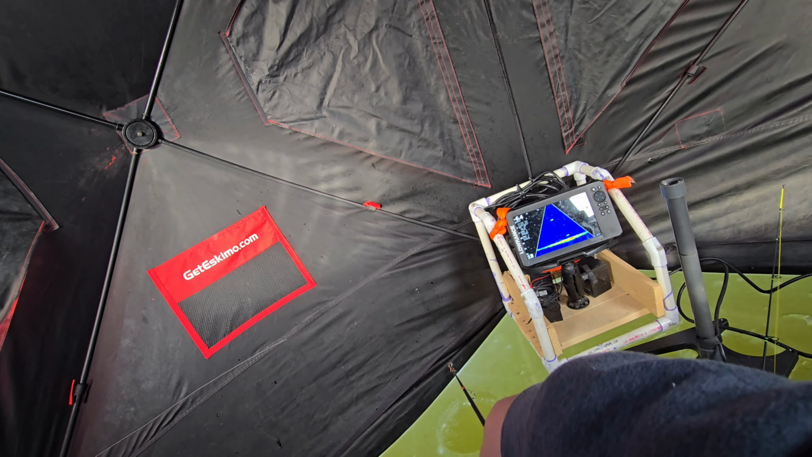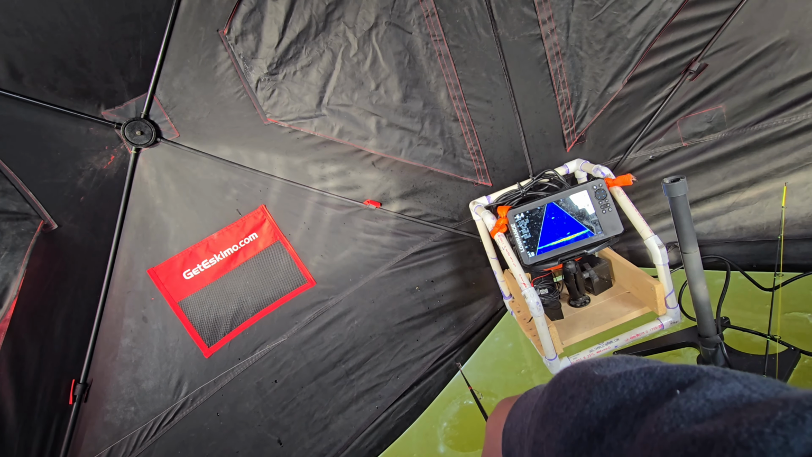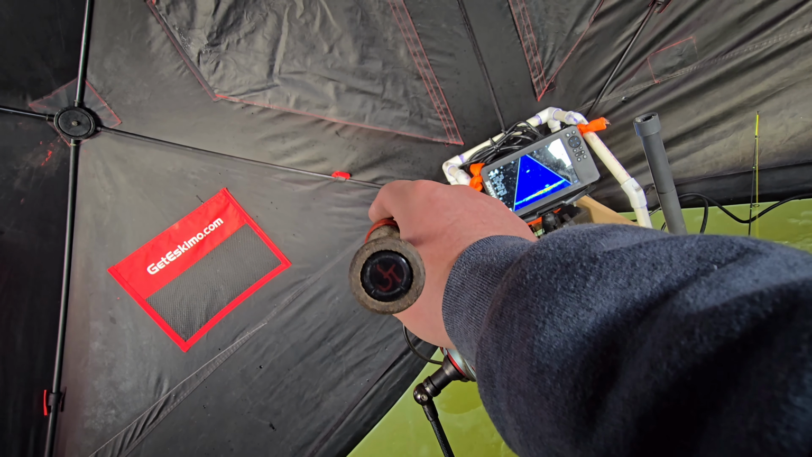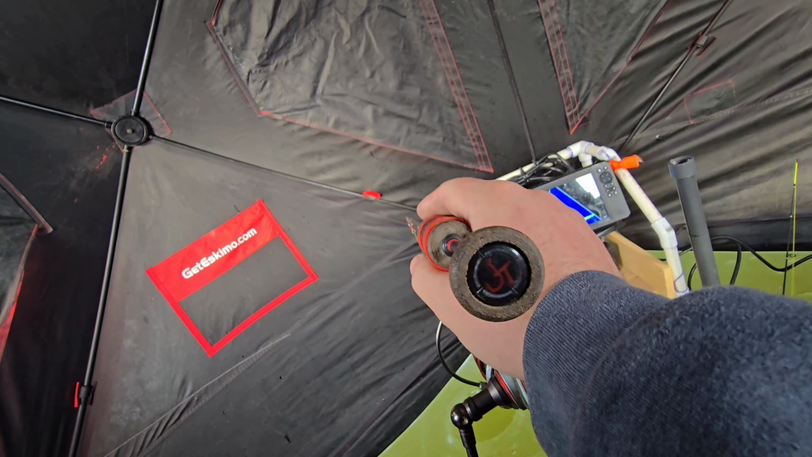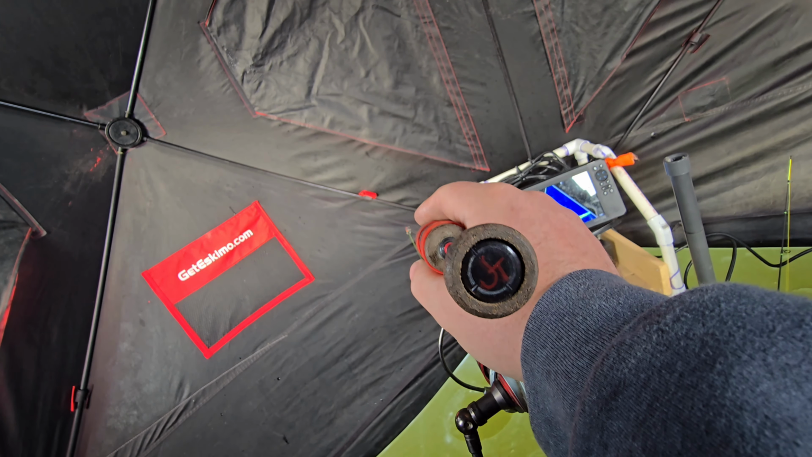Sometimes pike will do the same thing. Oh, he hit. He's still there. Hopefully he's just a little confused. I kind of feel like this might be a perch.